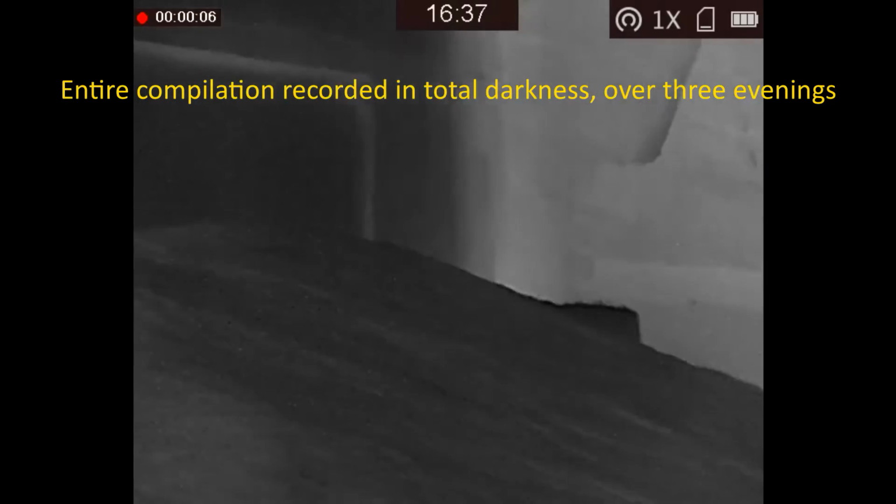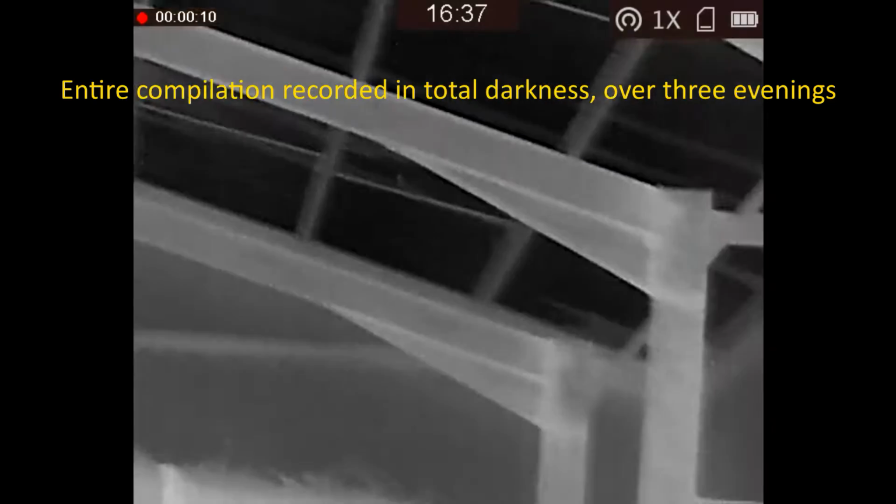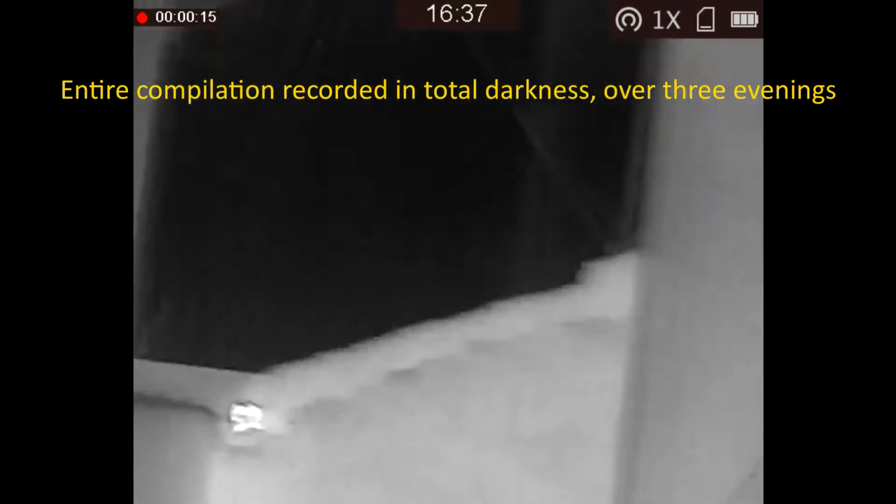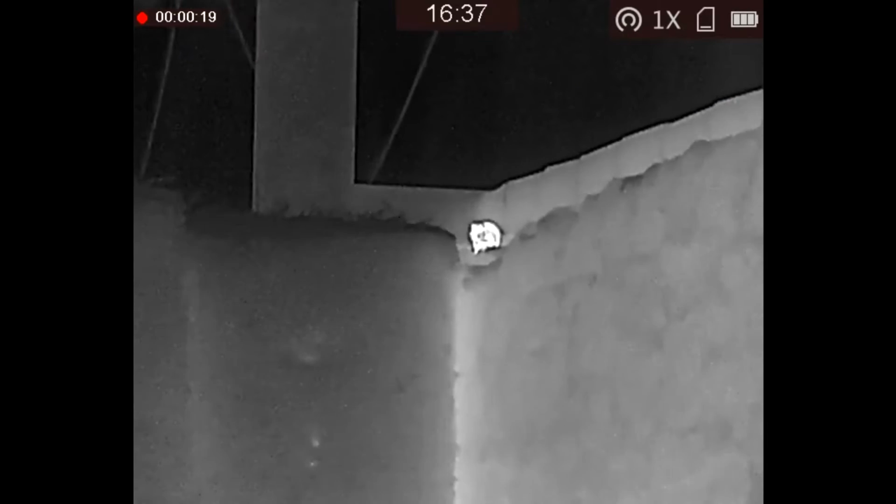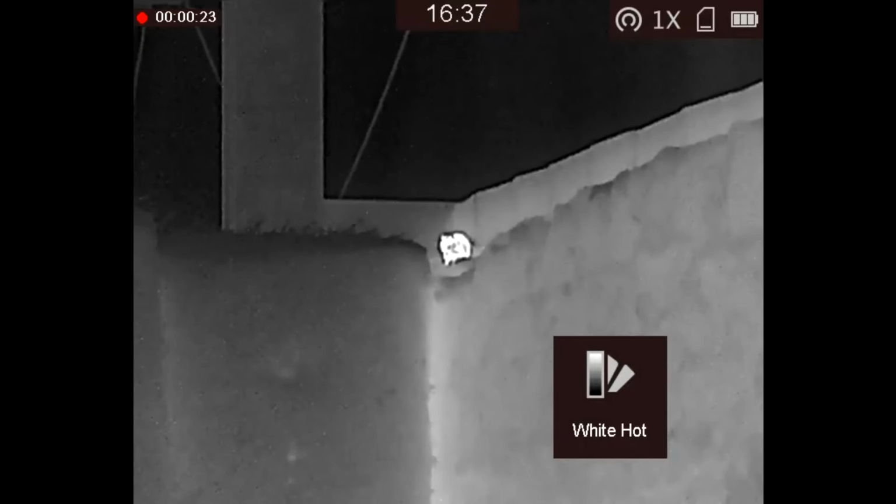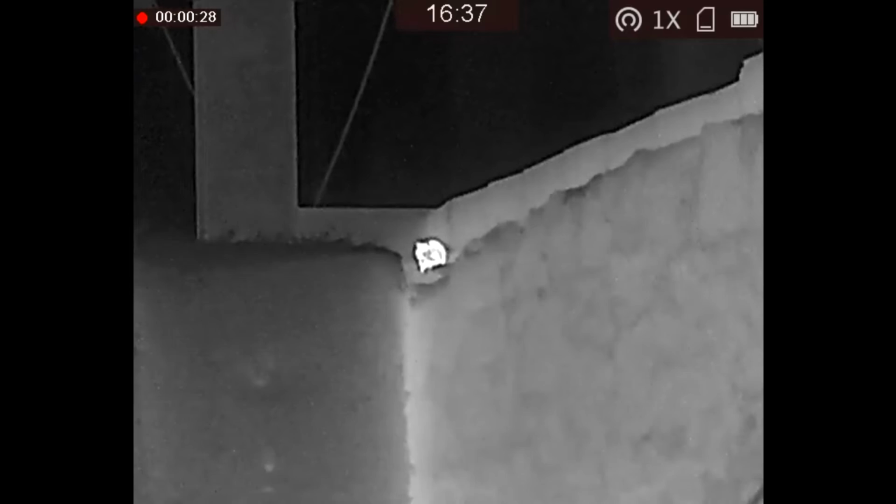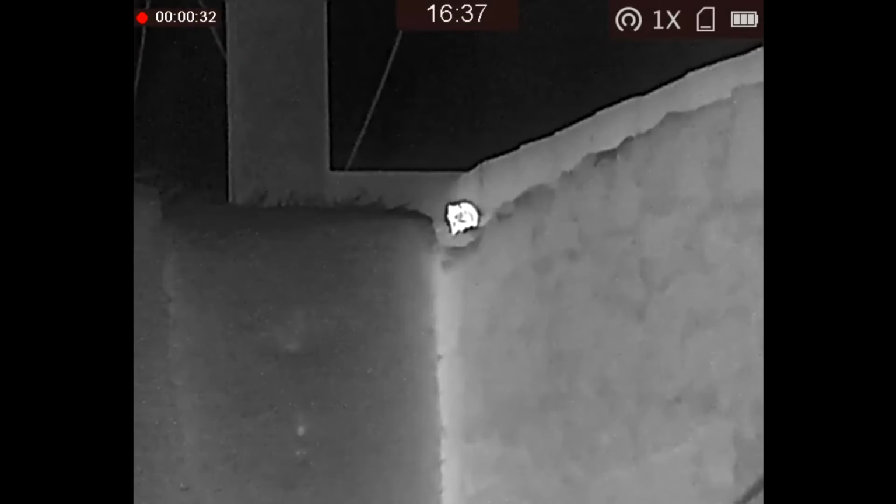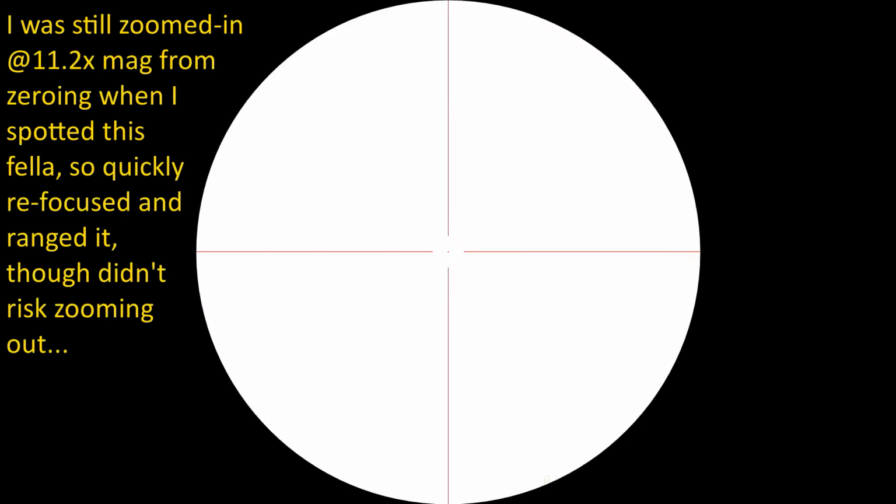Enjoy. This first session started late afternoon, immediately after I'd just done my first zero of the DS35-70 on the Air Max Arms Krait. So I've settled on my bucket seat. I'm scanning around with thermal, looking at the far corner where I expected the rats to appear. I scan the roof, and then I just happen to look to my right, and there's a rat, not very far away at all, watching me. It's like, okay, game on.